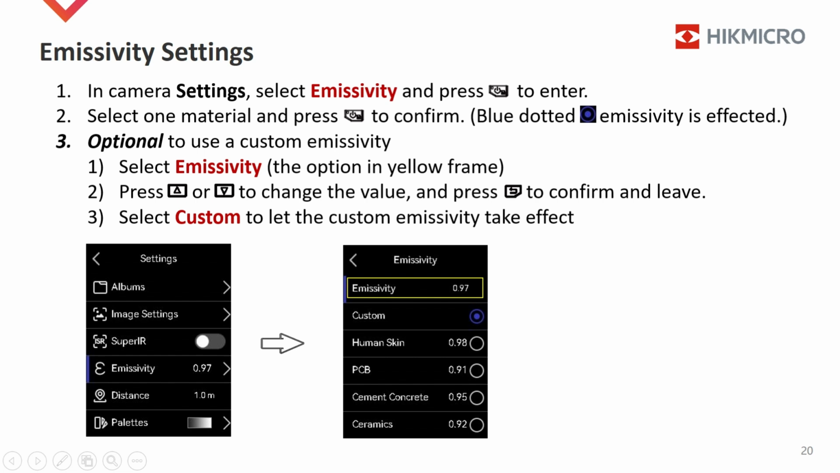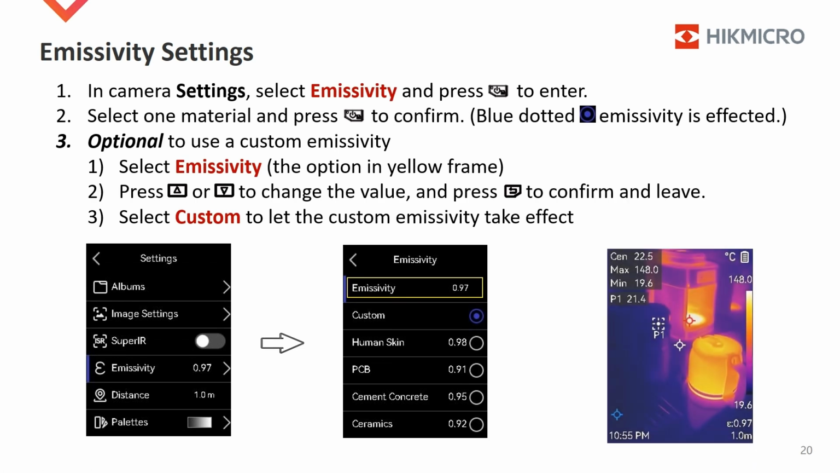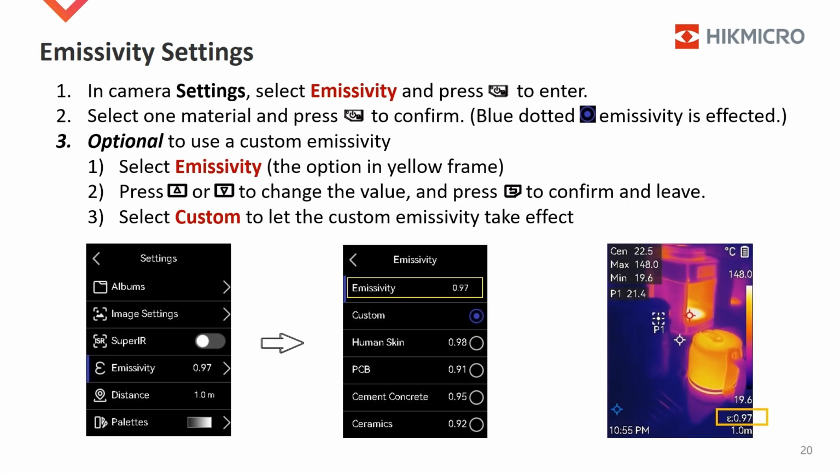The following steps introduce how to use a custom emissivity, and this is optional. Firstly, select emissivity. This option is in the yellow frame in this slide. Secondly, press the up button or down button to change the value, and then press the return button to confirm and leave. Lastly, select Custom to let the custom emissivity take effect. Now, you can see 0.97 as the using emissivity in the live image.